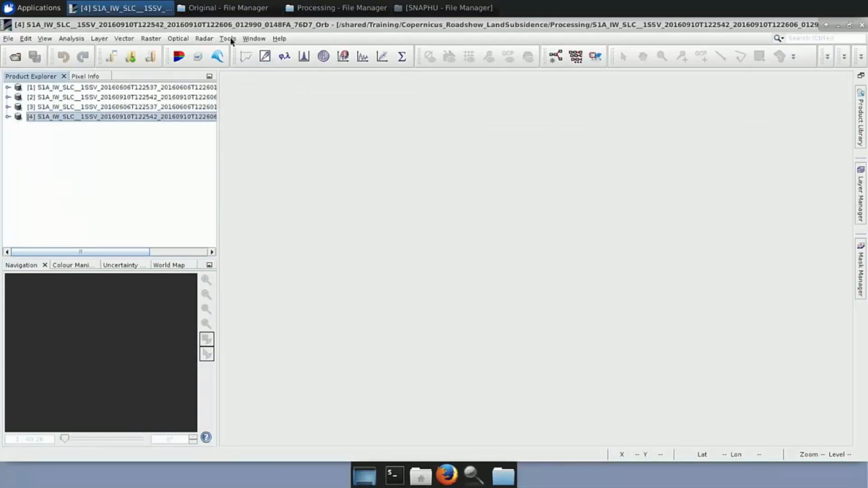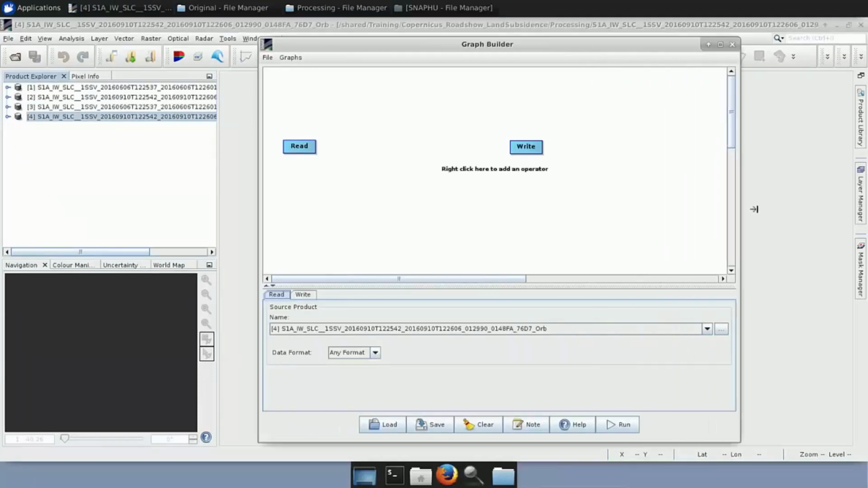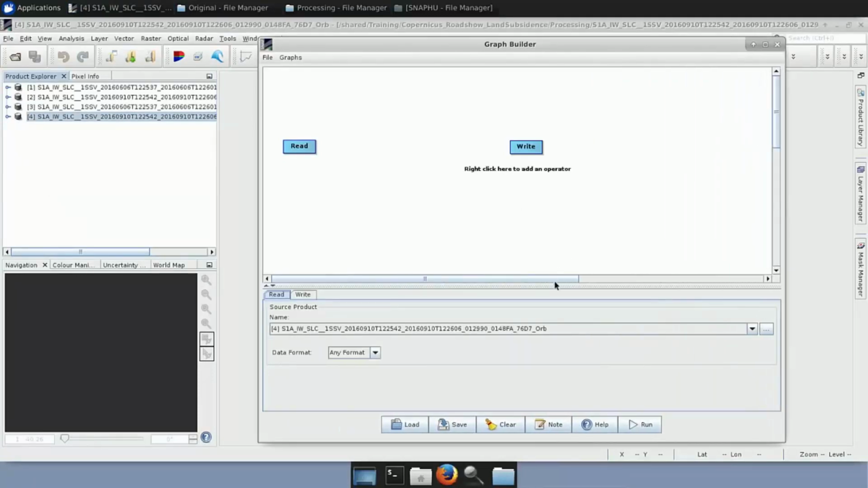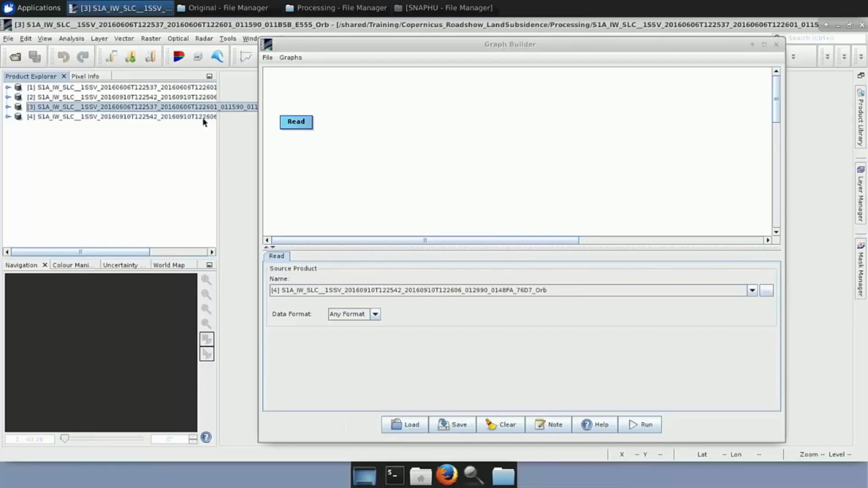we will open again a graph builder. Let me expand it a bit because we will add a few operators. As we said again, we delete the write operator. And what we want to do is to co-register the two images and continue with the rest of the steps. In order to do that, we need both products that have the updated orbit files and that contain only the area of study that we want.